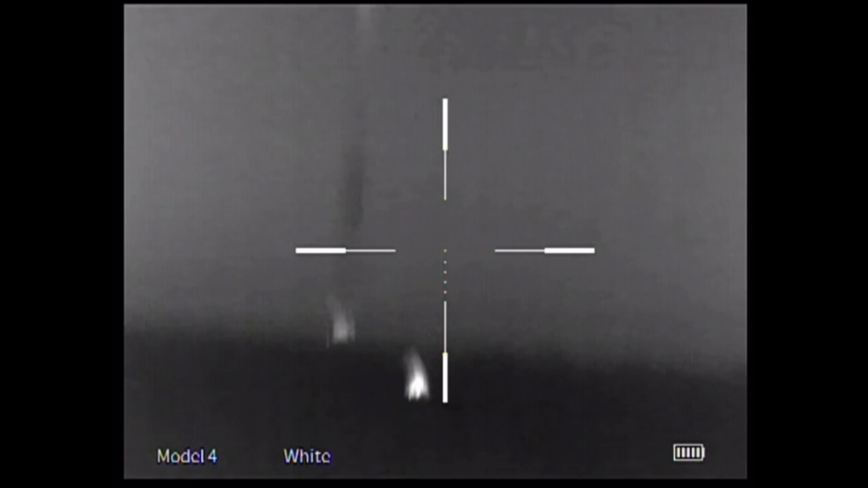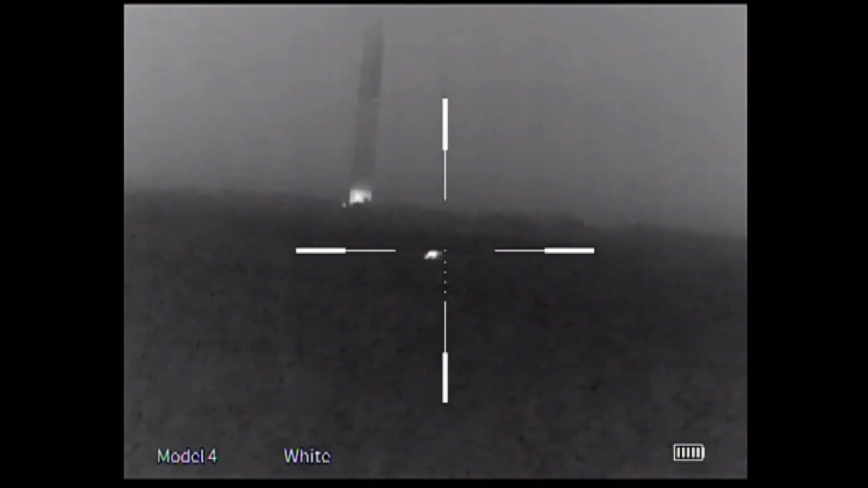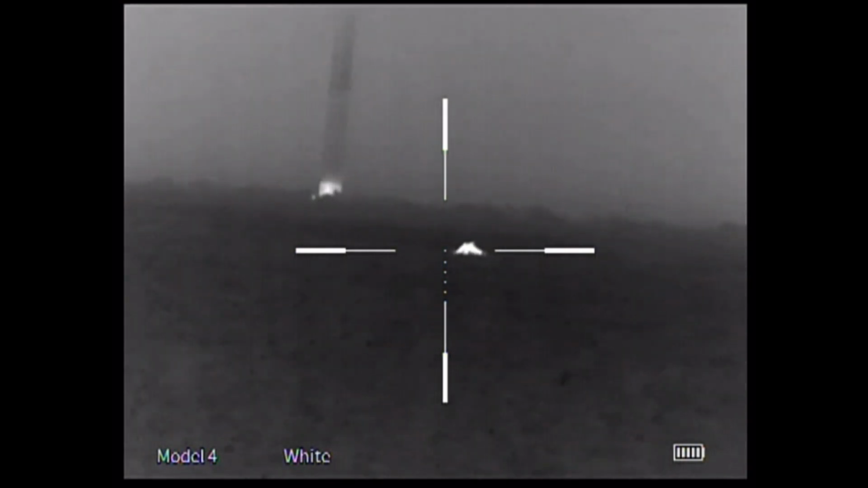Here it's facing us. I think that's a spine shot. Watch it. Watch it. Watch it. I'm asking her where she shot it. It's trying to get away, but it can't run. Where do you think you shot it? Did you hit it? I shot it. I think I got it. You thought you shot a Texas heart shot.